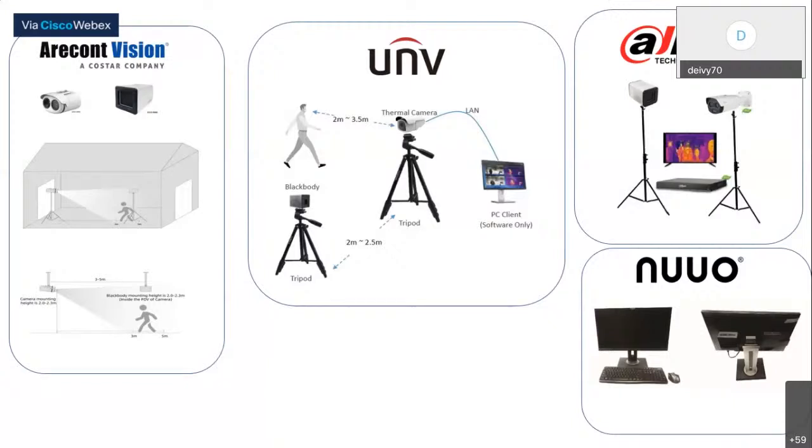Not on the AirCon it won't, because the AI analytics is only looking for the forehead. You can have a cup of coffee at your mouth that's 110, 120 degrees, and it would still not trigger because it's looking for the forehead.